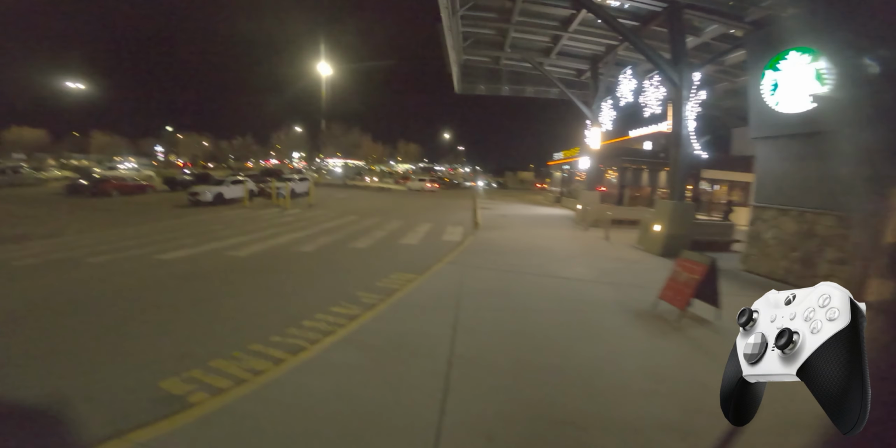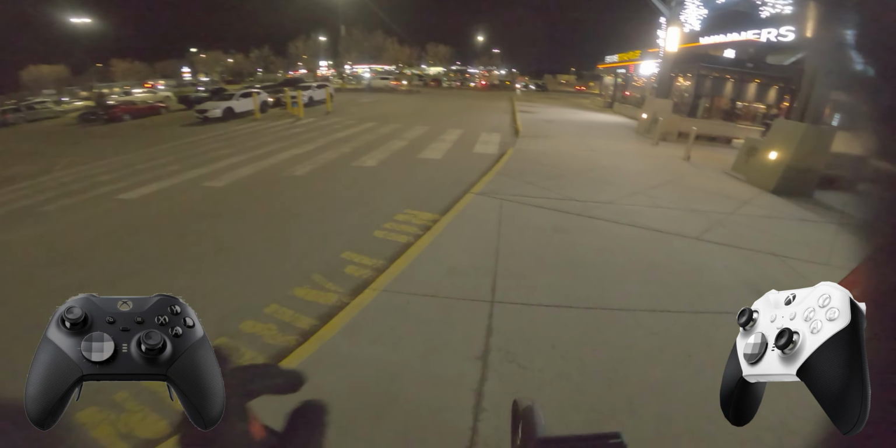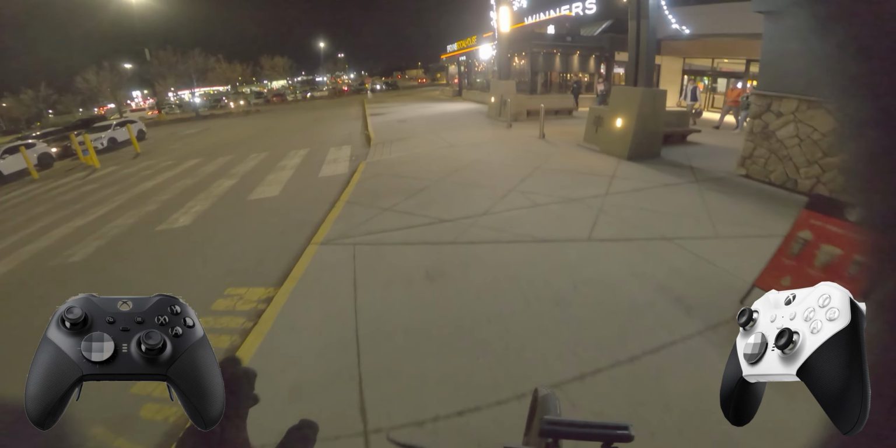Alright guys, so I got done going into the store as I wanted to, and found out that the one item I was there for, which happened to be an Xbox Elite Series controller, comes in two editions. There was the Elite Series Core and the Elite Series 2, and I discovered why one of them was cheaper than the other.